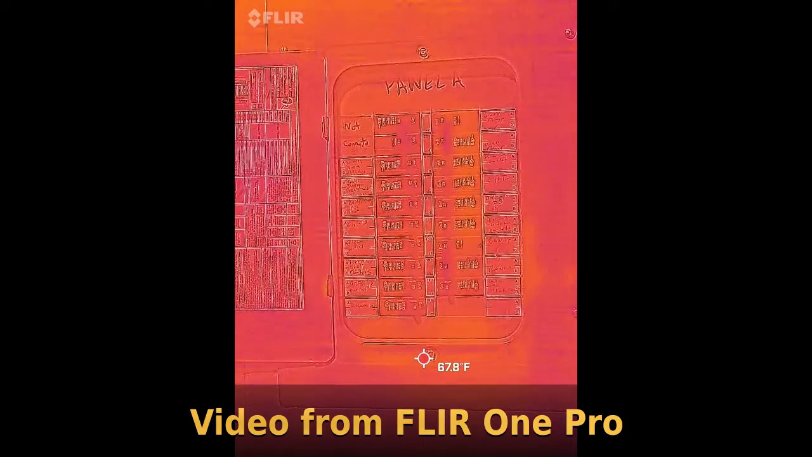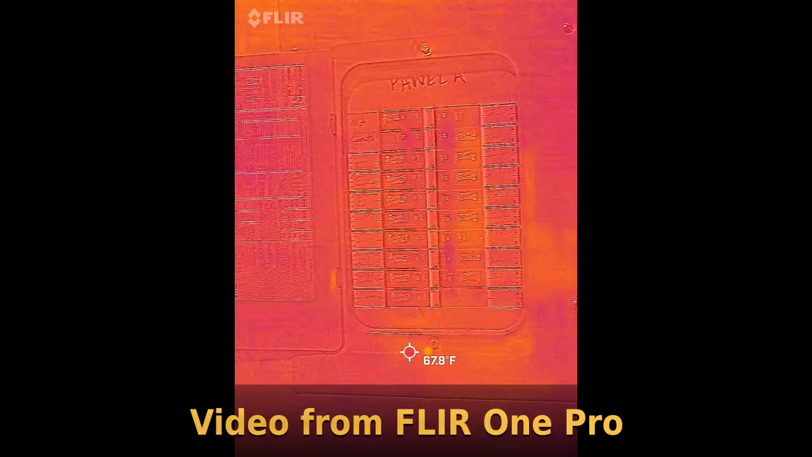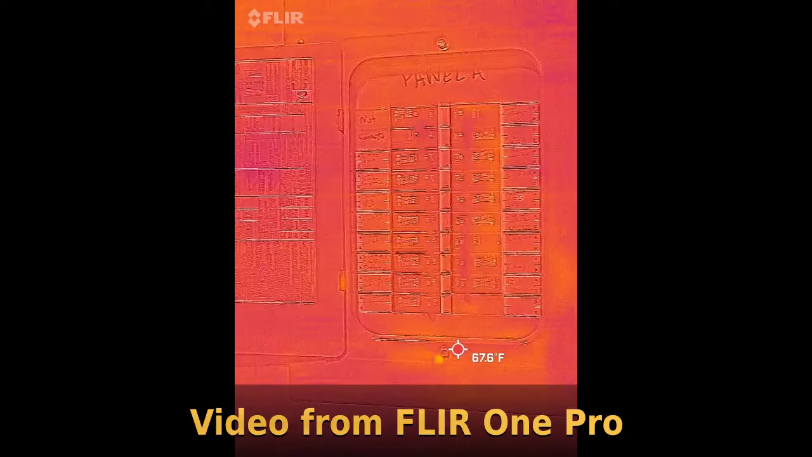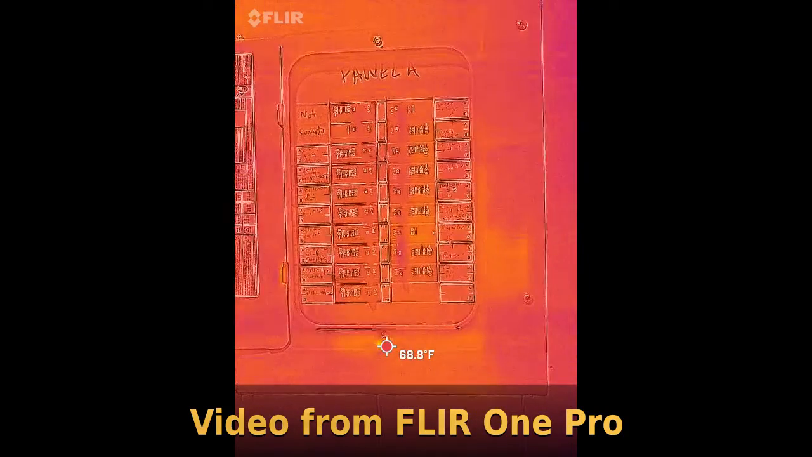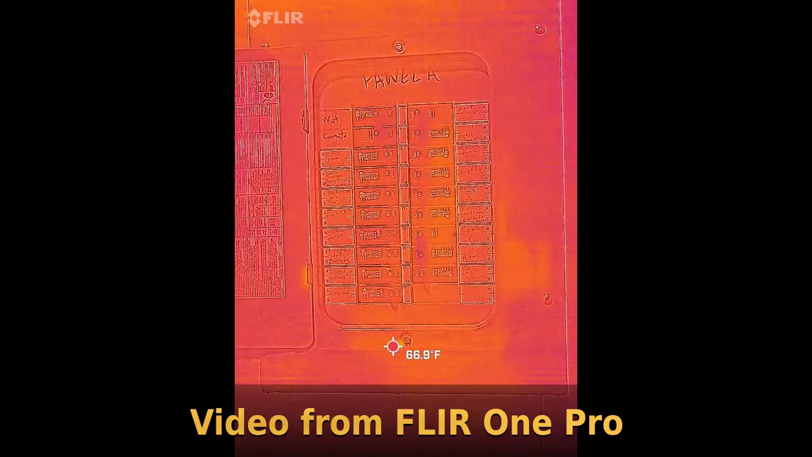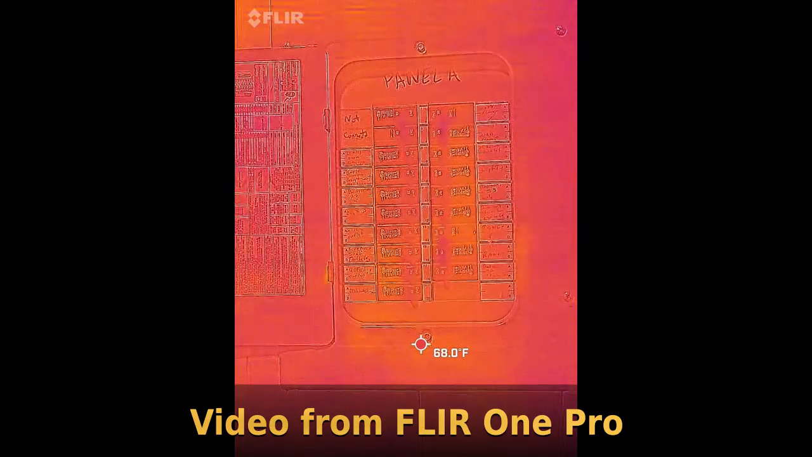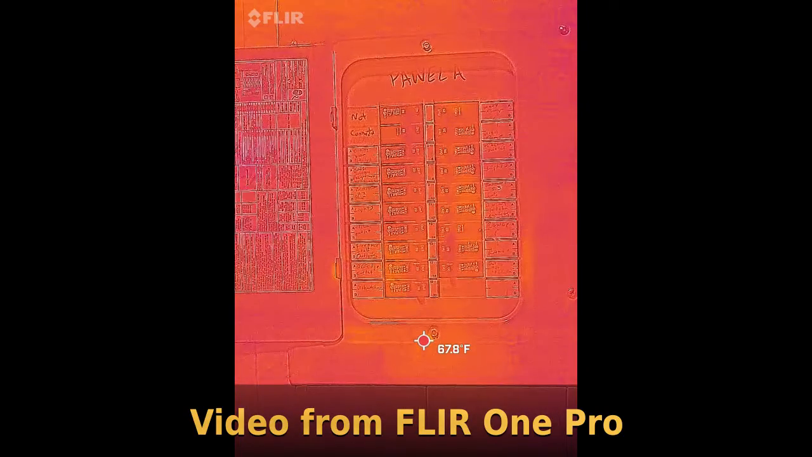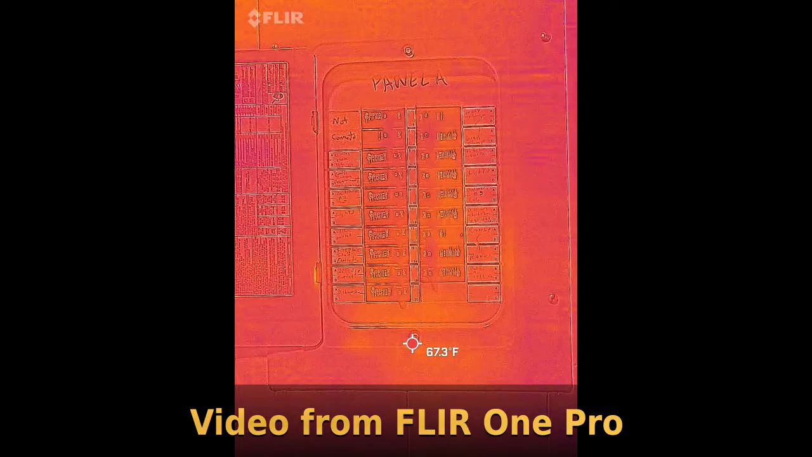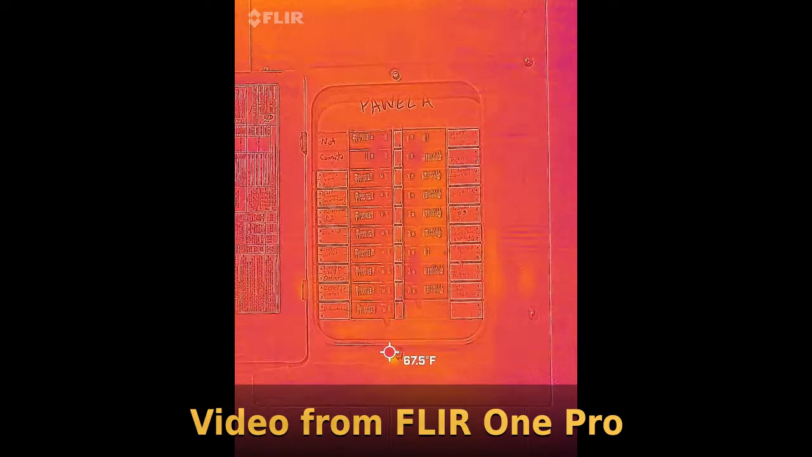The FLIR One Pro has a built-in optical camera that will overlay white lines to give you an idea of what you're looking at. Even though on this electrical panel pretty much all of the breakers are about the same temperature, you can tell that you're looking at the electrical panel. Without that, you just get a solid wash of color, which might be enough to tell you none of these breakers are overheating, but you're not as confident that